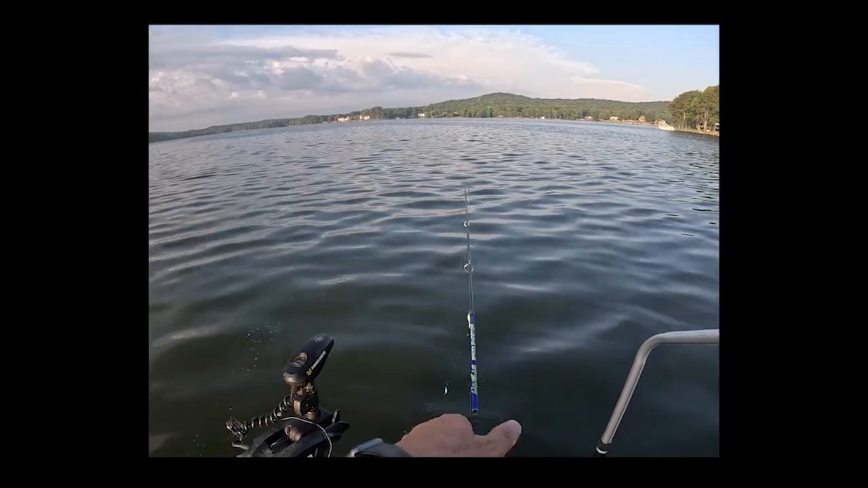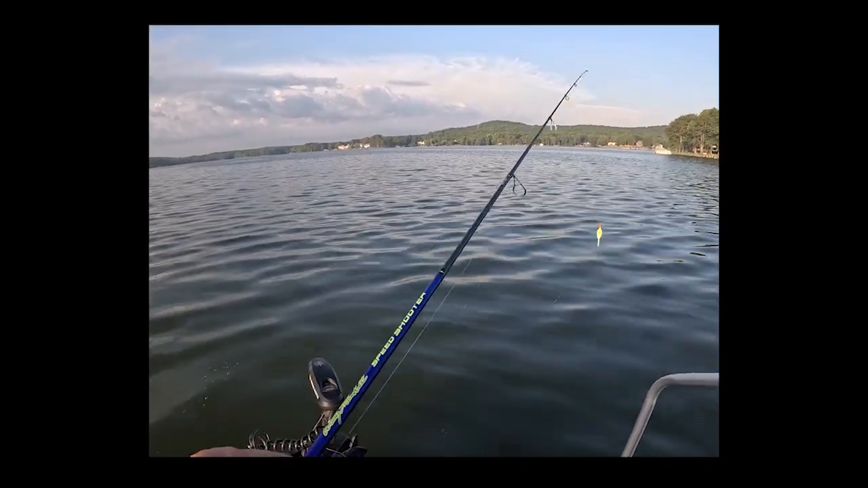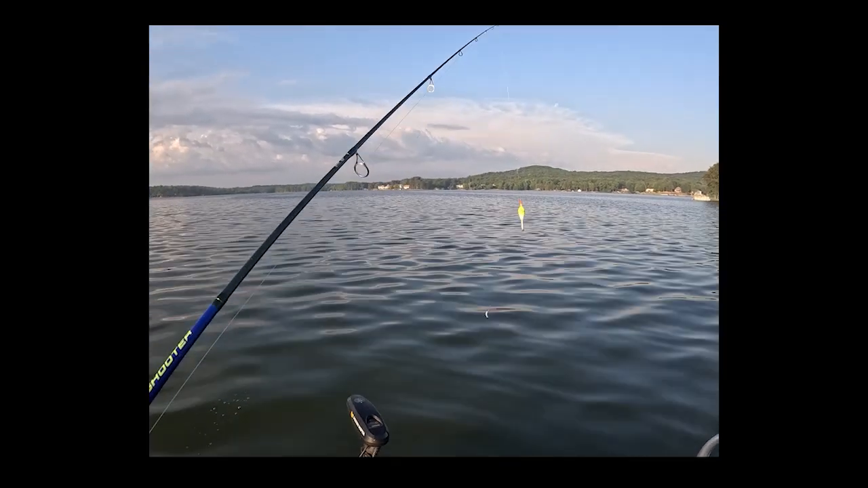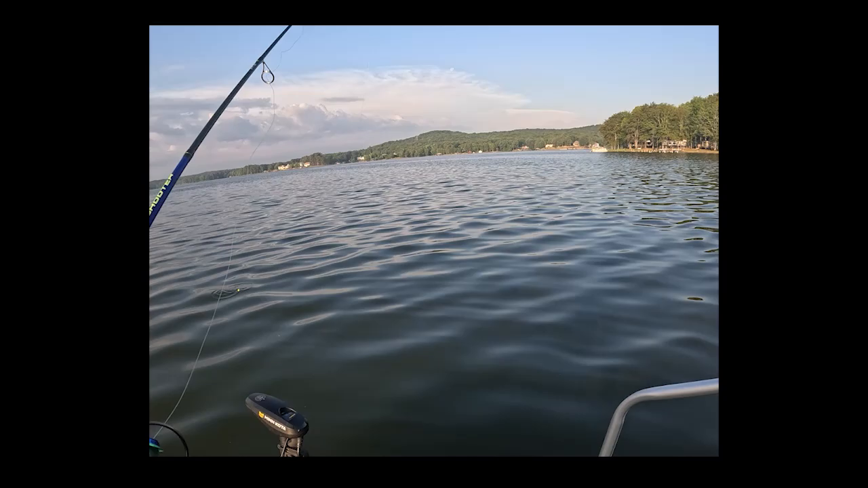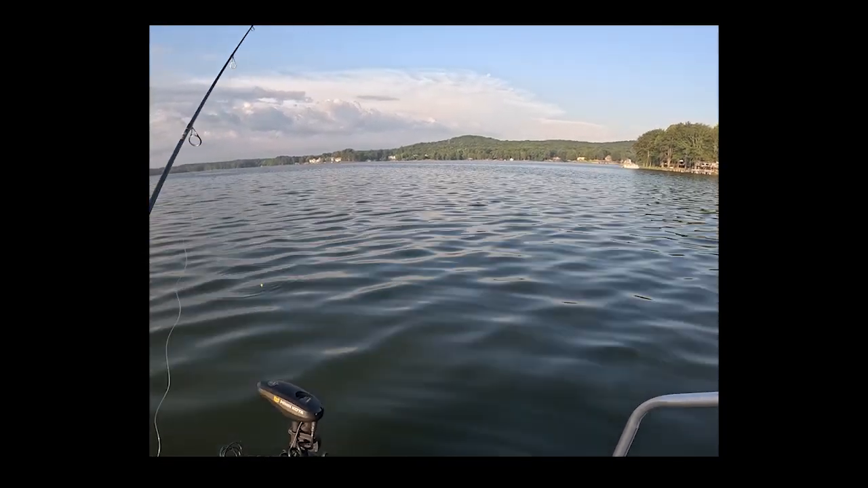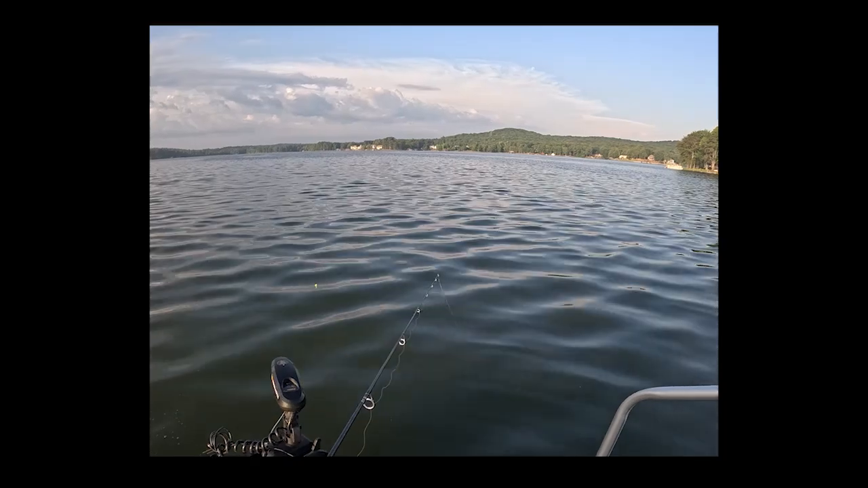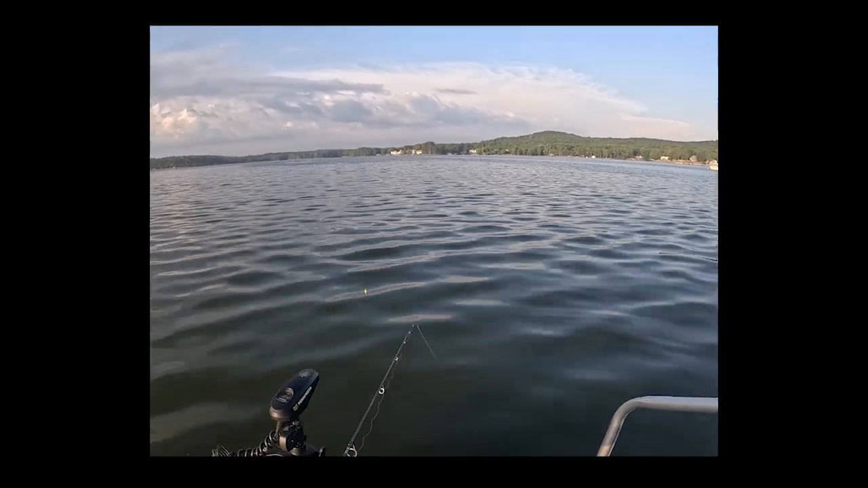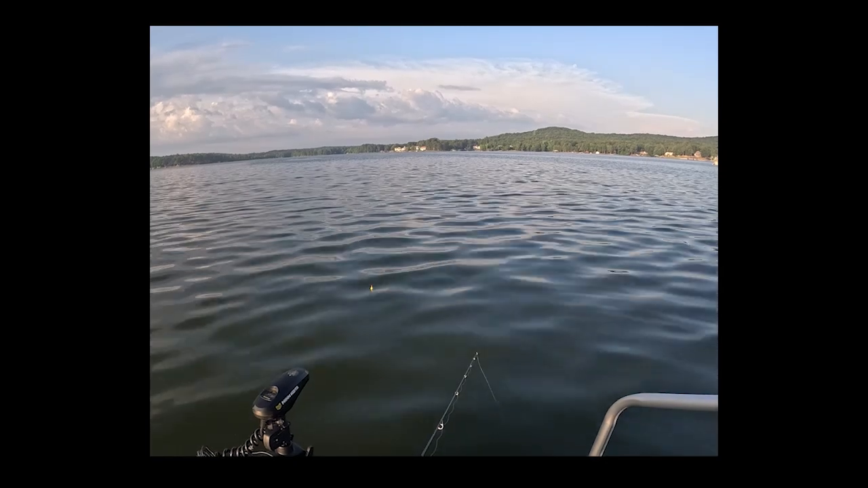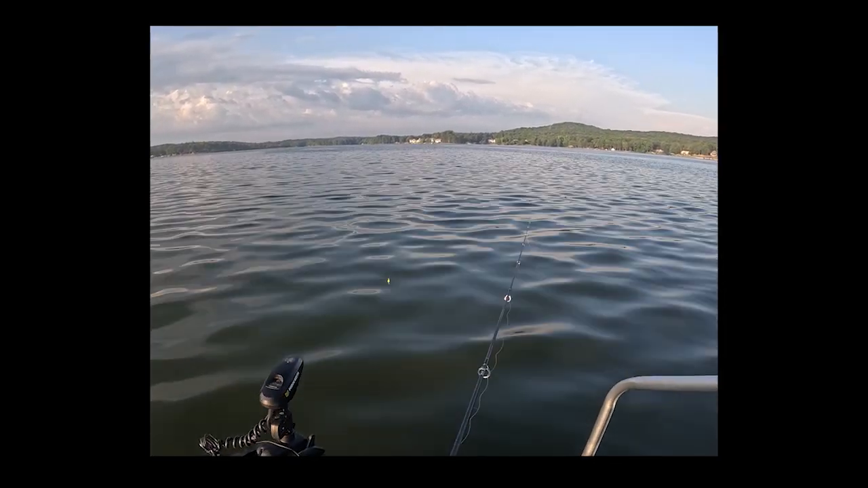And my goal is to have about 50 to 100 structures that I can go to. I mean, legitimate ones, and catch crappie. That way when I come down here, if they're not biting at this one, I can go to the next one, and the next one, and just keep moving until we find somewhere that they're actually biting, and we're not sitting in one spot hoping that we can get a bite all day, because that can be frustrating.